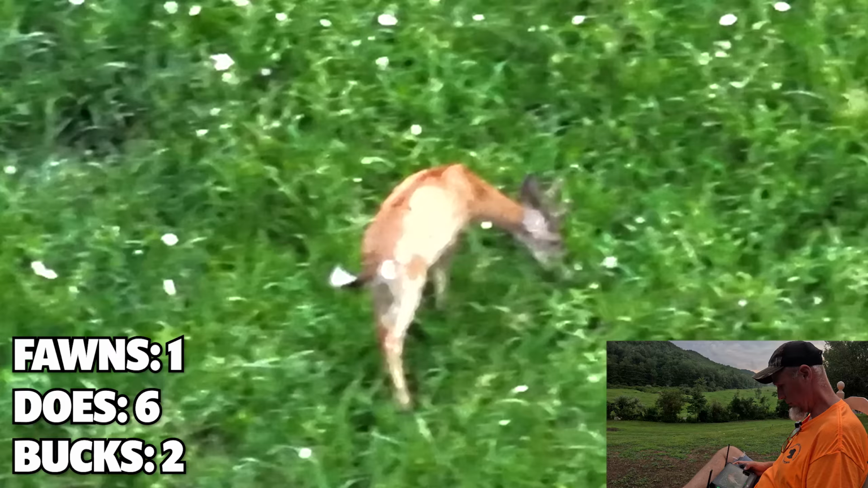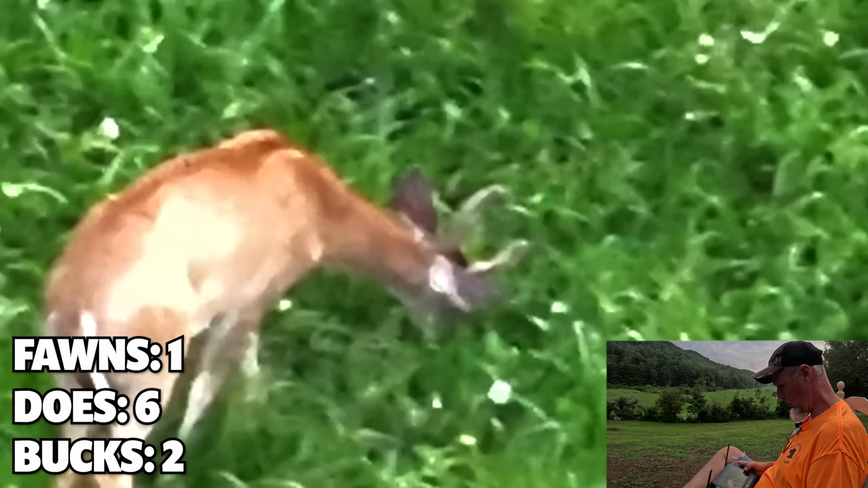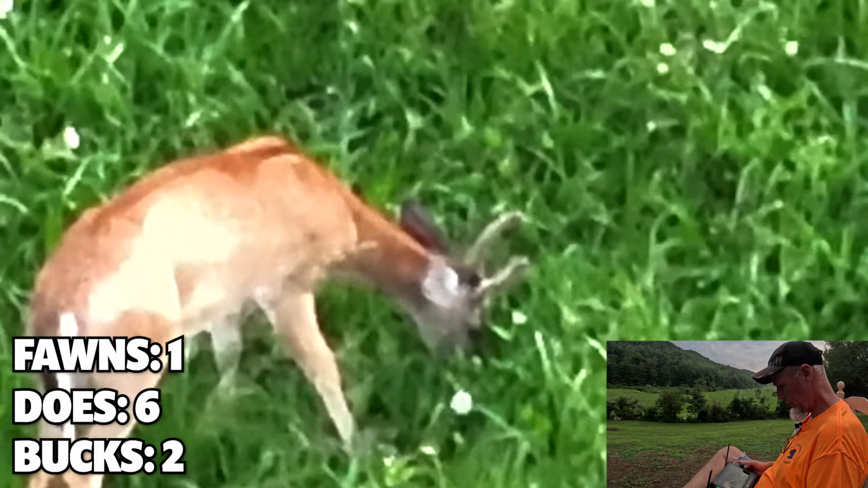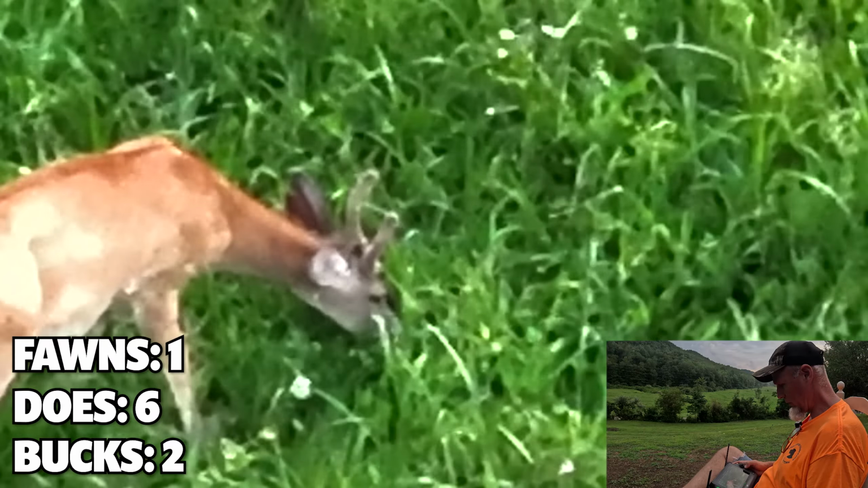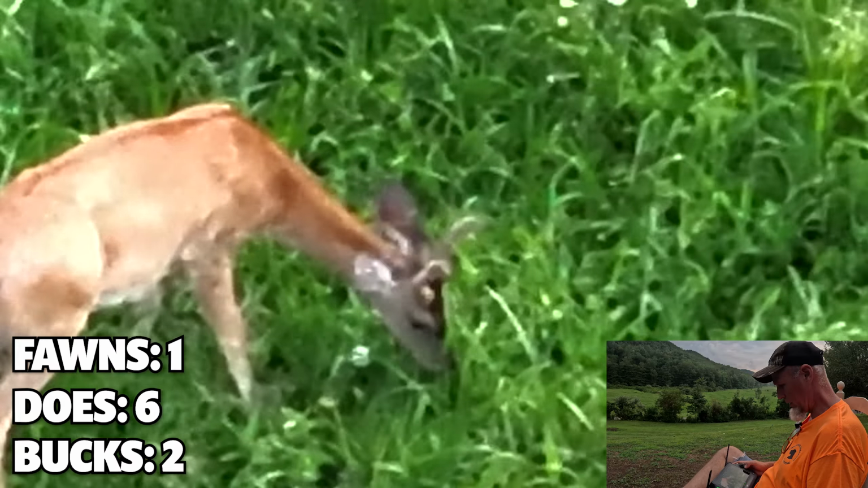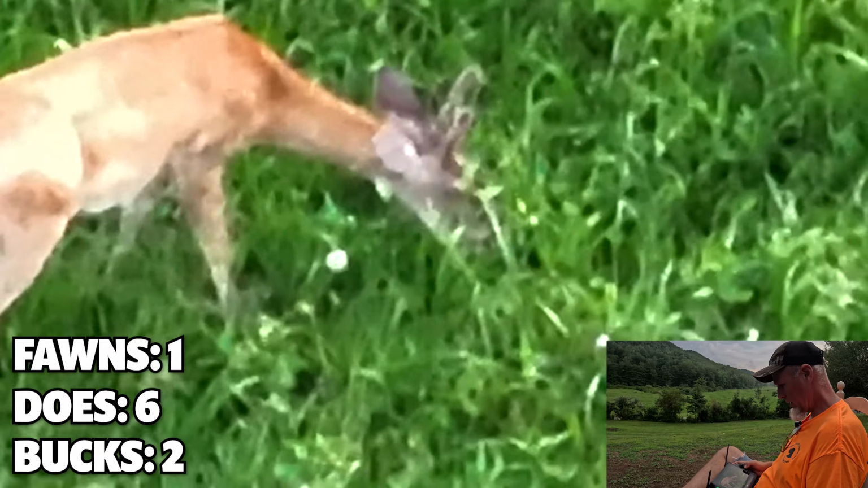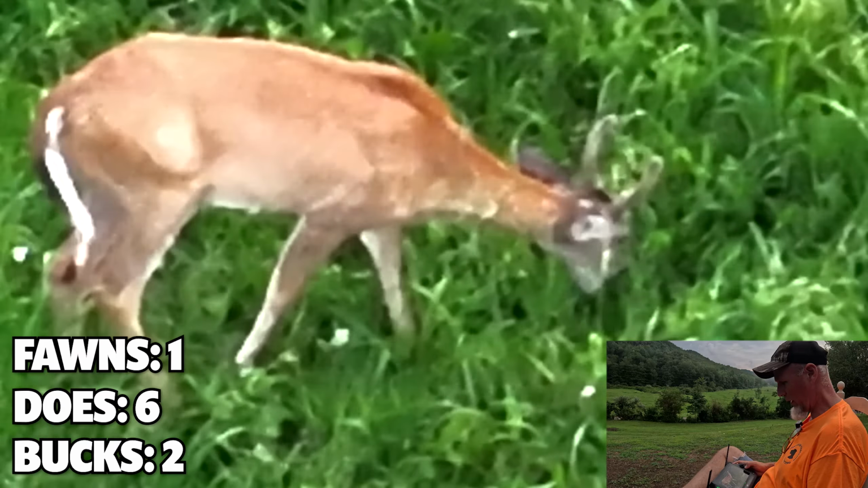That's a small one. He looks like he might have forks. I'm telling you, this is just amazing that you can see this far away. He's just going to be a spike, what we call a glorified spike.